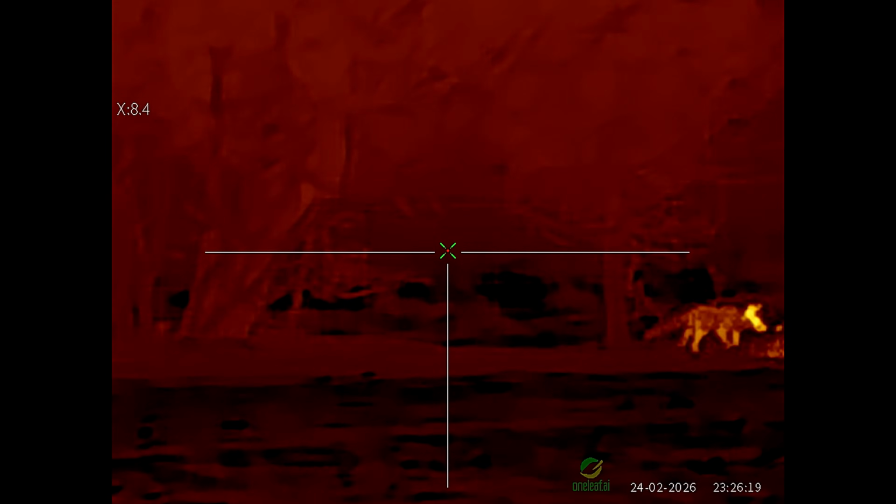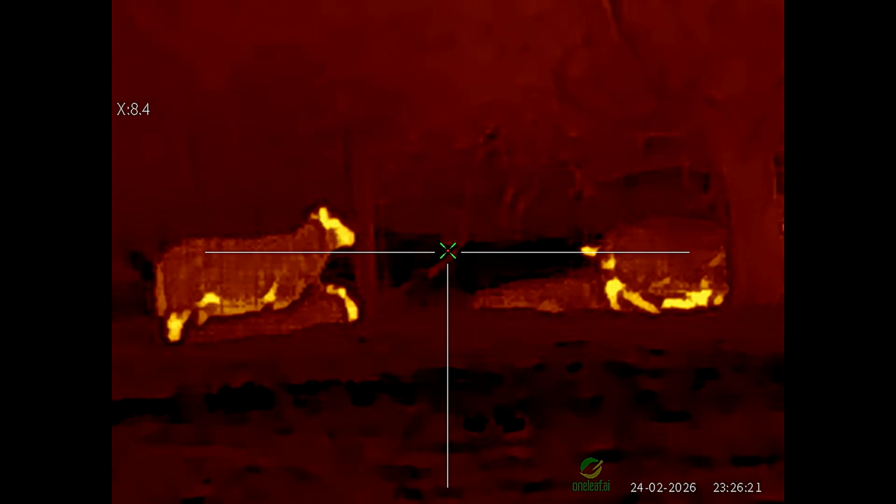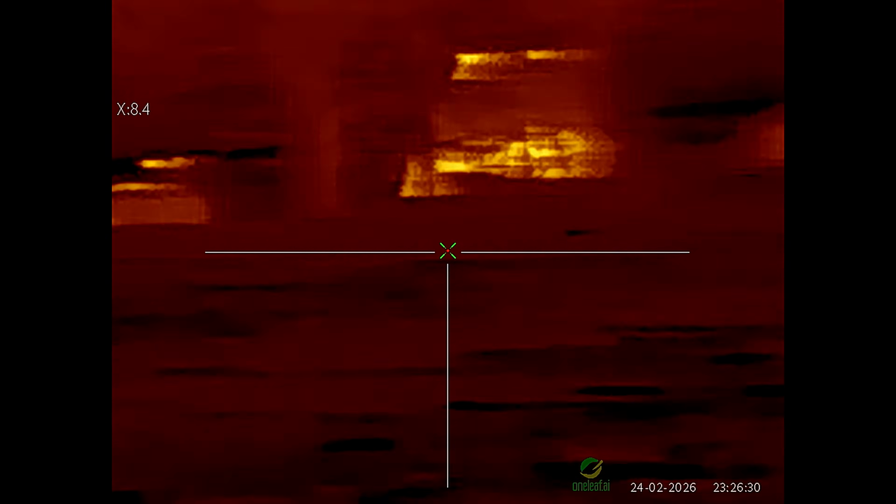But right, I've picked it up. I've just got it there now. It's coming across to the fence. Right, just had it then. It seems to have disappeared in amongst the sheep again. Hopefully I'm going to pick it up soon. The MT1000's giving a fantastic picture. Absolutely cracking.